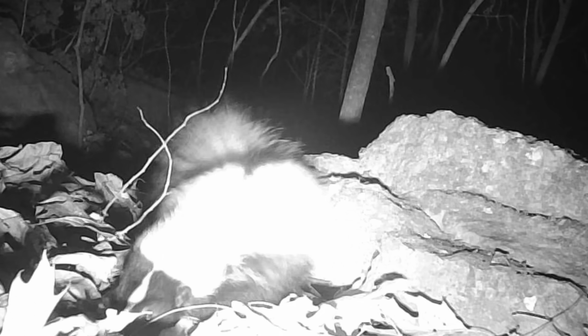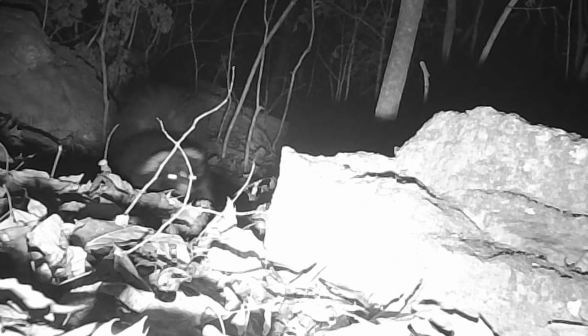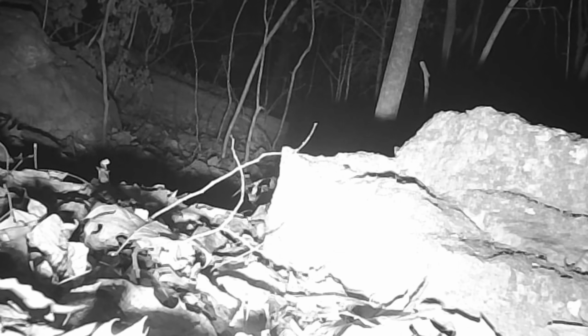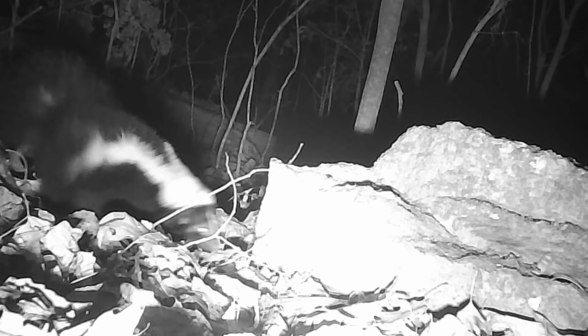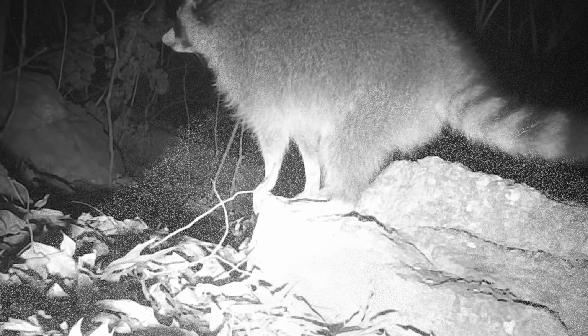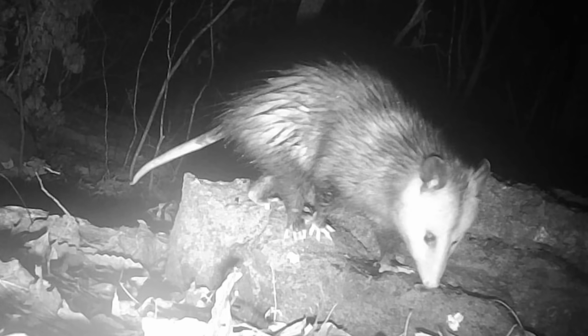That looks like old Stripe right there. Moving through. And that's old Flat Top moving through. And there's the one I haven't named yet. You've given me some pretty good names. I just haven't named him yet. Yes, there's old Rocky too, making his way through here. And that looks like old Willie. Moving around. And that's old Joker on a wet night.